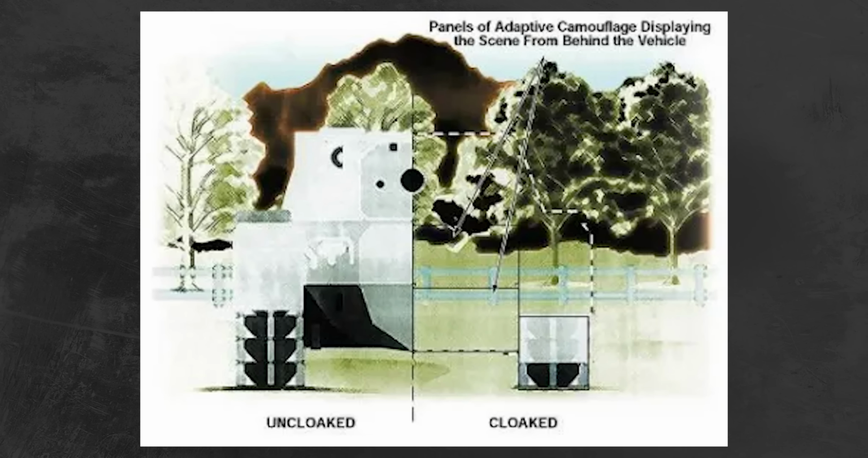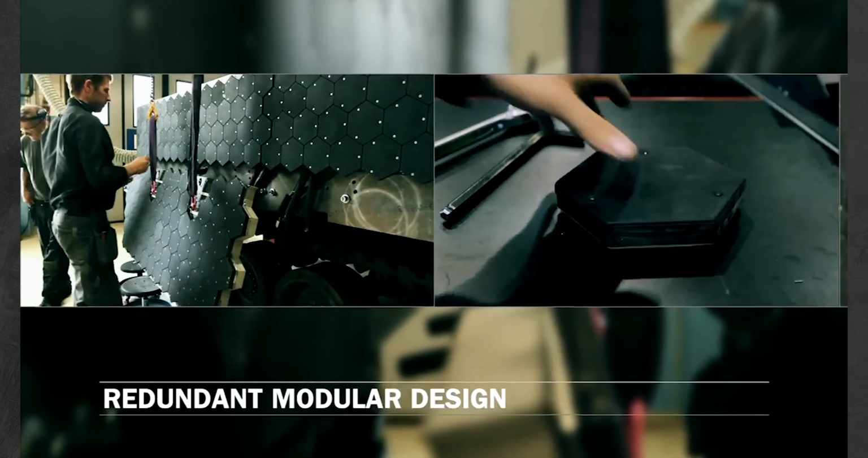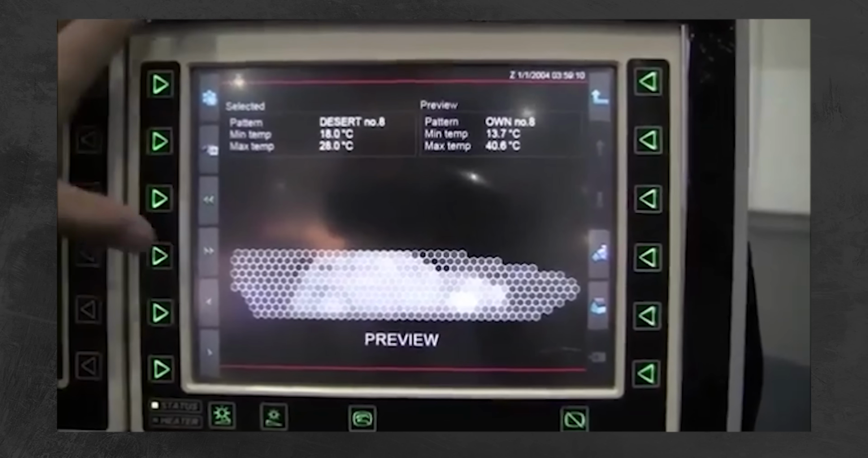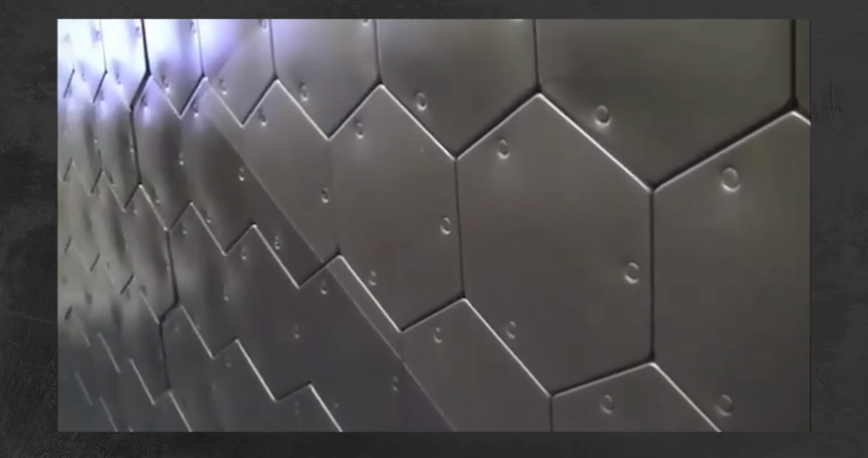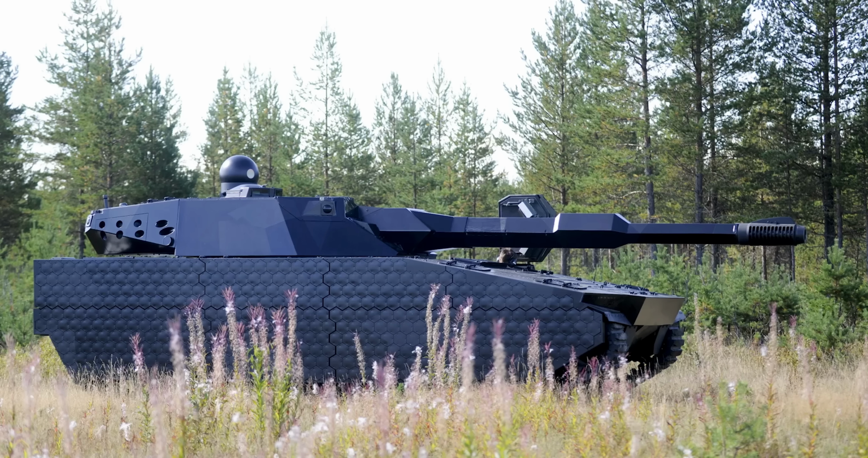The solution? Instead of trying fruitlessly to get rid of your tank's heat signature, you disguise and change it. ADAPTIV can choose from a pre-programmed library of different shapes, so you can pretend to be a Ford truck instead of a Leopard tank. Or if you're in Eastern Europe, you can pretend to be a Toyota Camry. The illusion only works if you're around 300 meters away or more, but that's better than nothing.